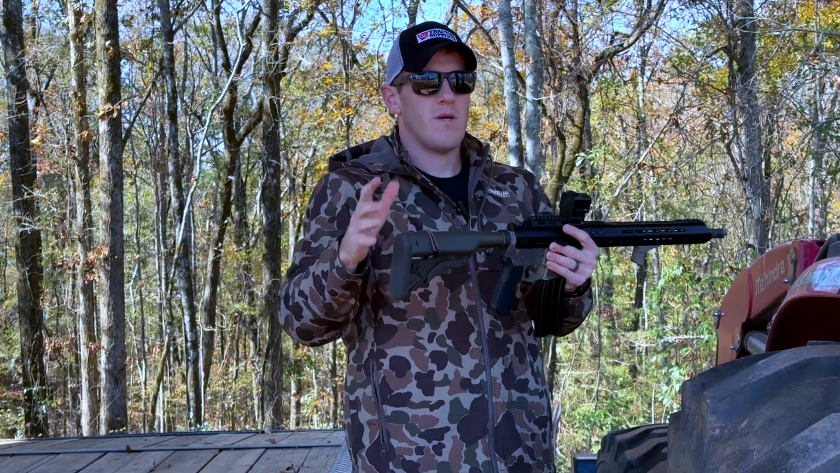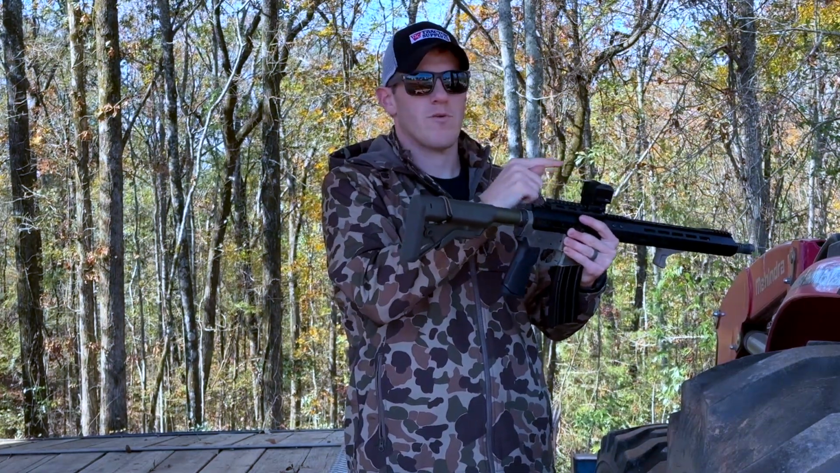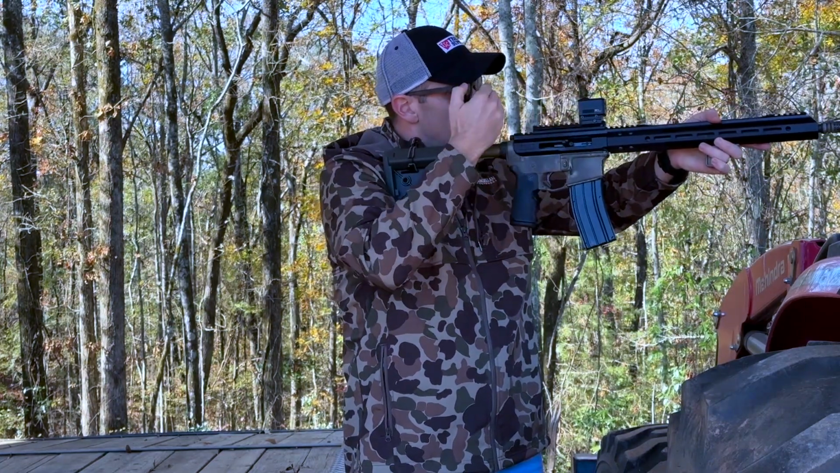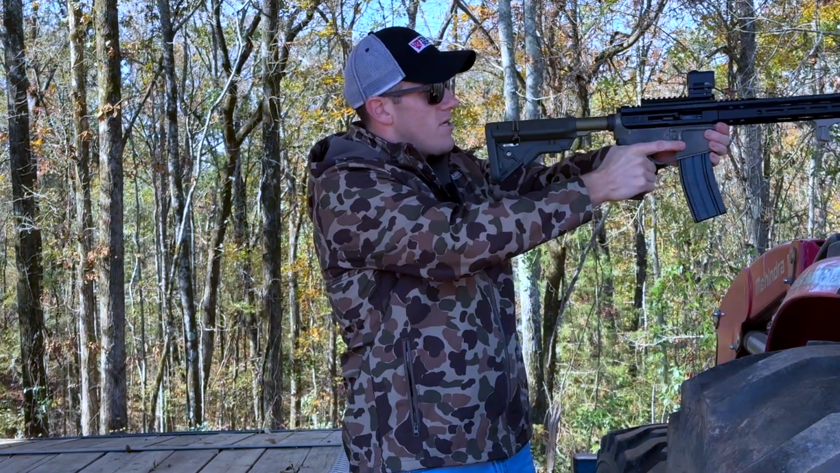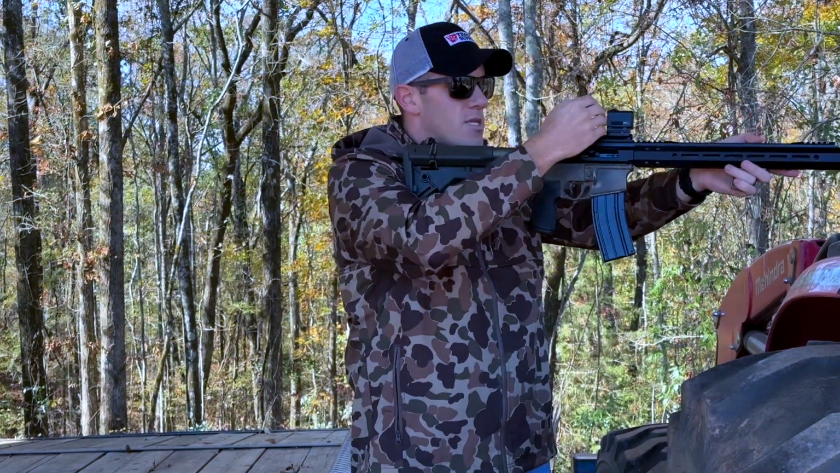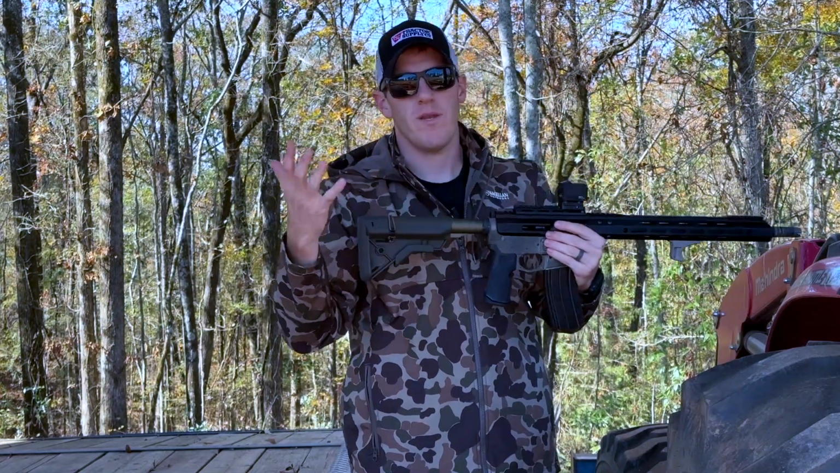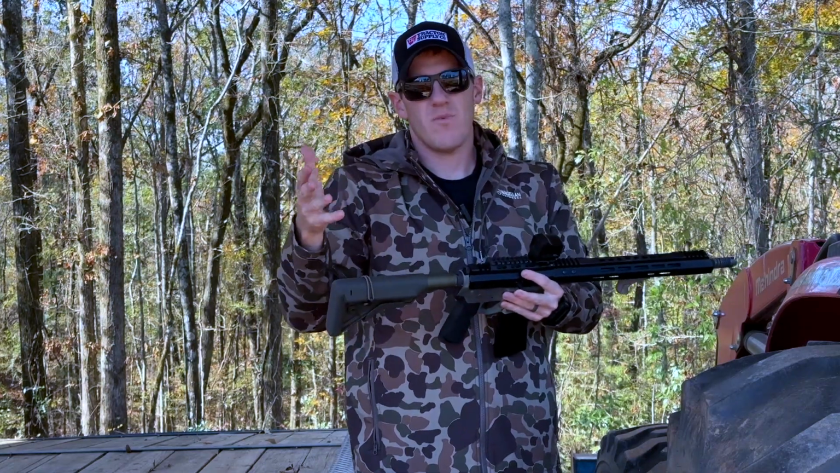So that could be a con for this, that open screen on the back. When you're shooting, that light is shining back onto you. Now granted, a handgun is going to be farther away, or if it's up here, it's going to be farther away, but it's still light that's shining on you. So depending on what you're using this for, that could be something you've got to look out for.